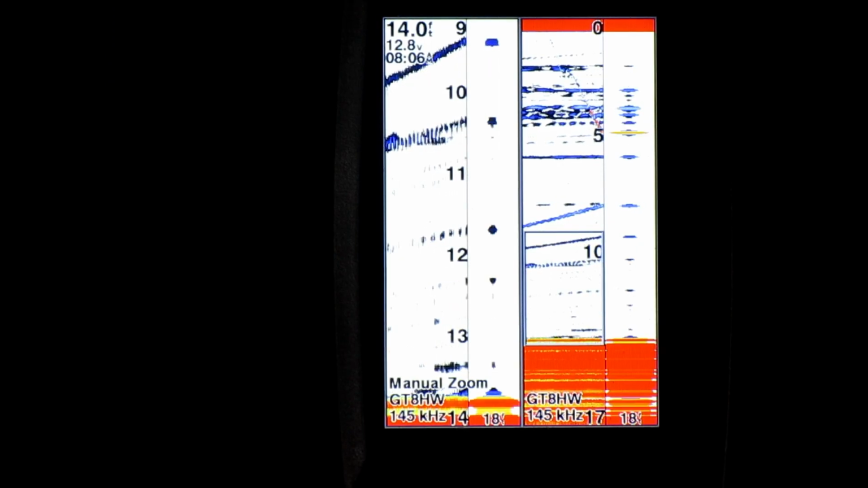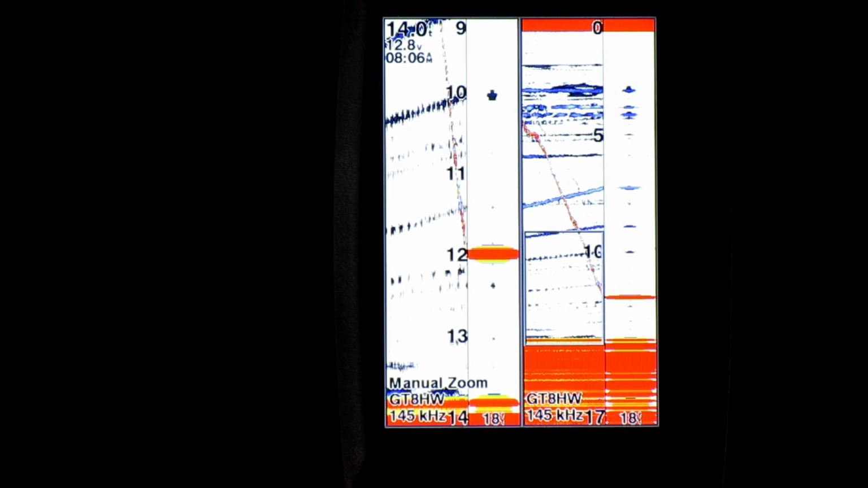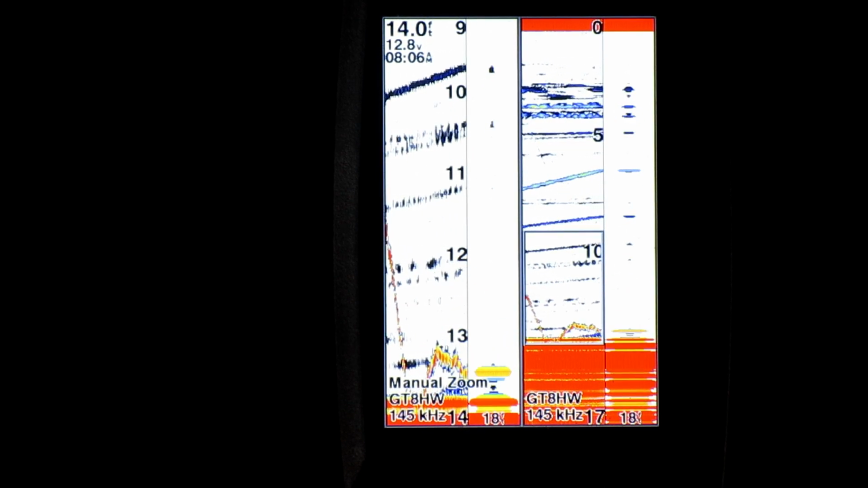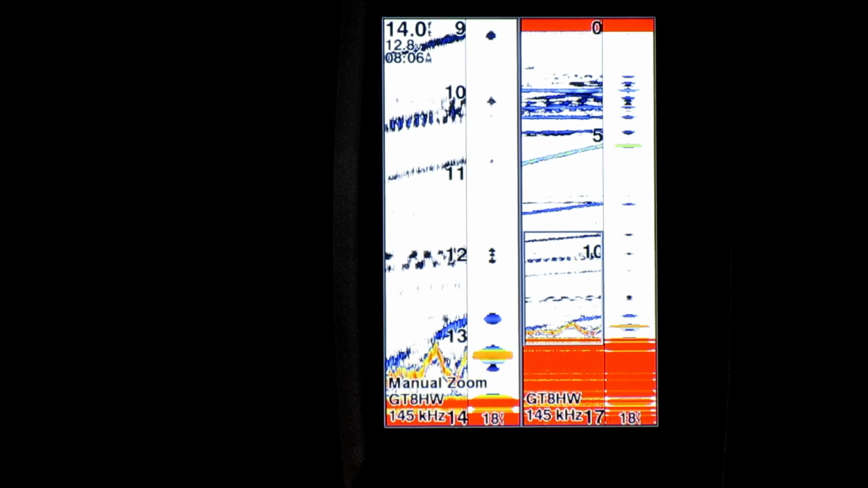Alright, so now I'm going to drop down my little tungsten jig head, a little soft plastic on it. Looks like there's a fish down near the bottom. Let's see what I can do with him. You can see this is just a little tiny jig head and a very tiny little plastic, and you can see how it's still showing up pretty clear on the screen.